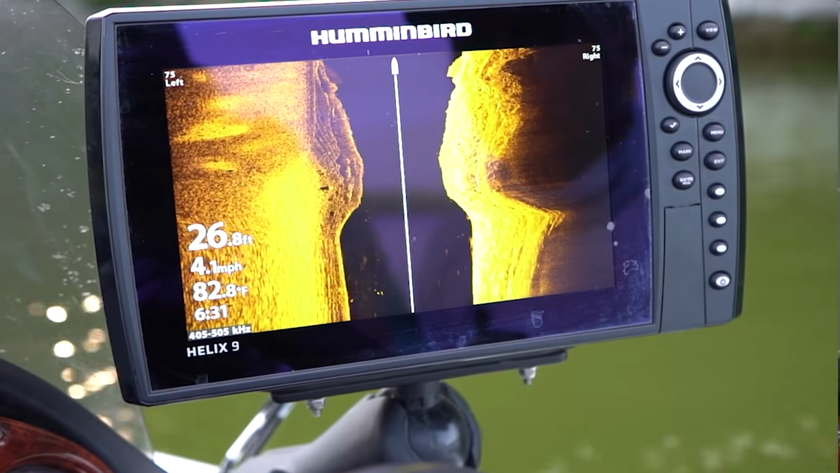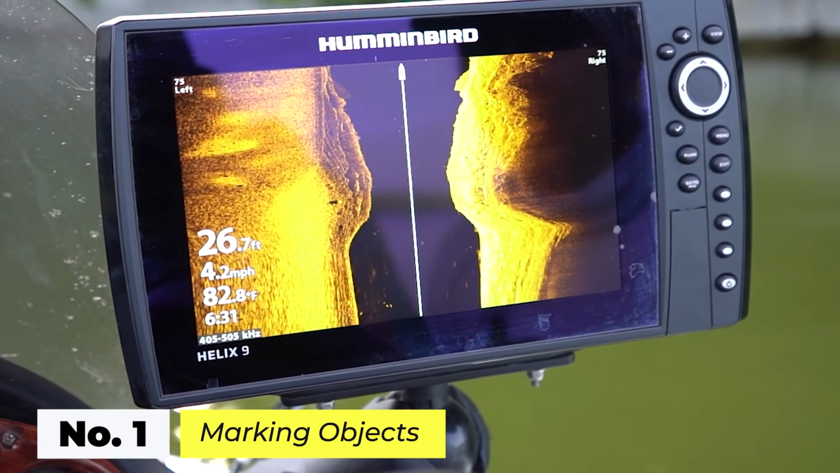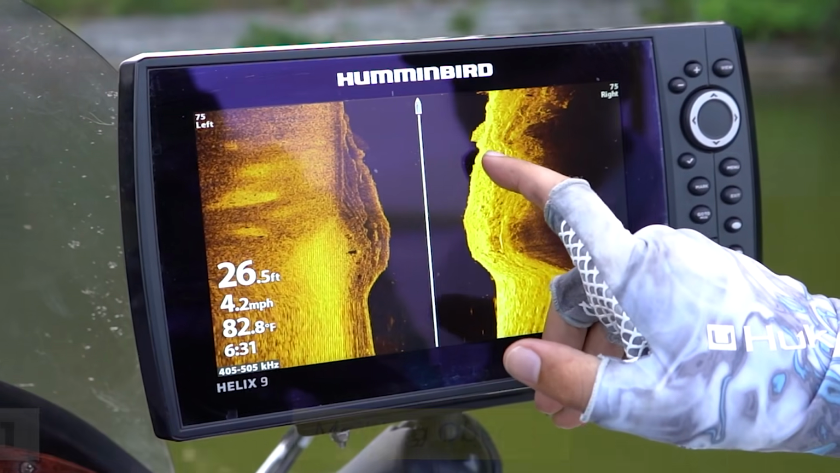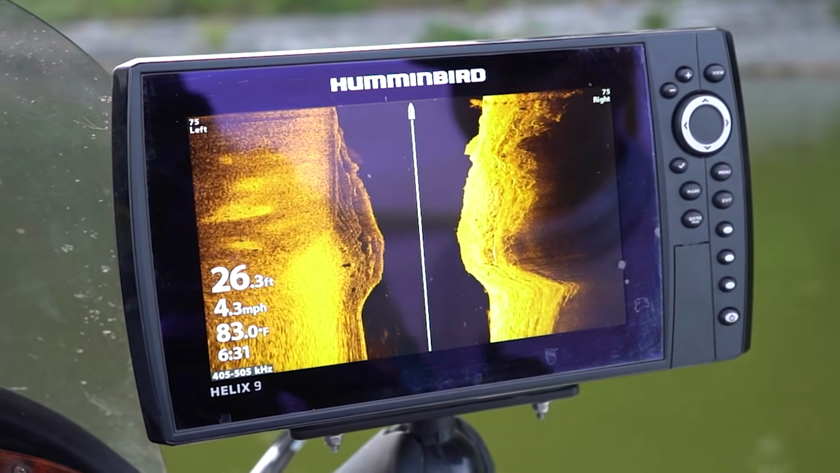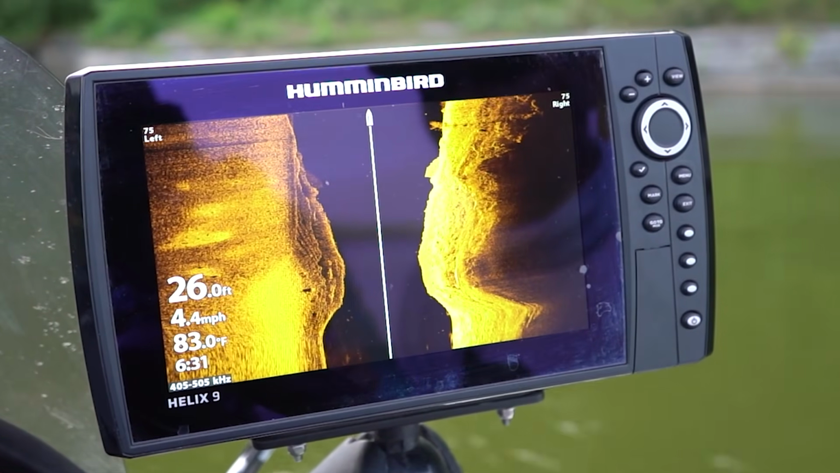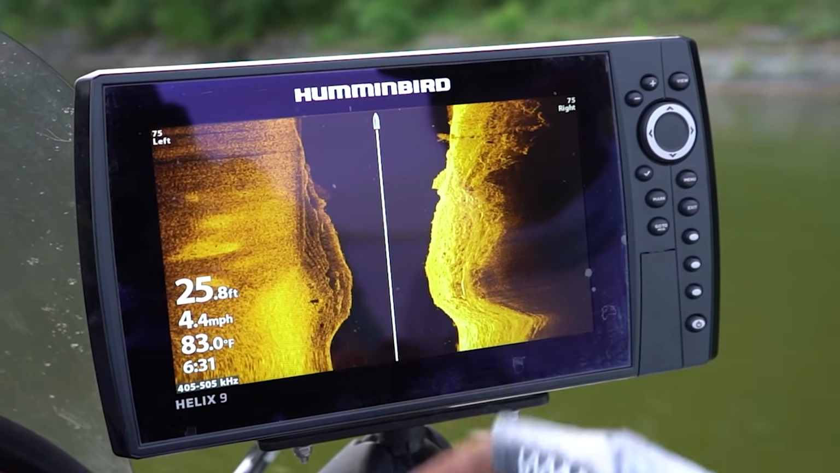The first feature that a lot of anglers don't know about is the fact that you can actually pause the screen and waypoint certain things that you see on your side imaging. For example, if you take a look right here, there's a little log that just popped up into the screen and there's a fish sitting right on that.